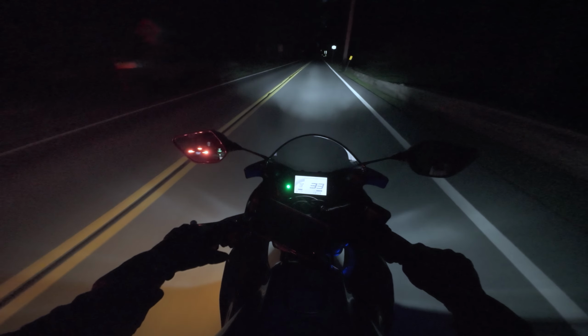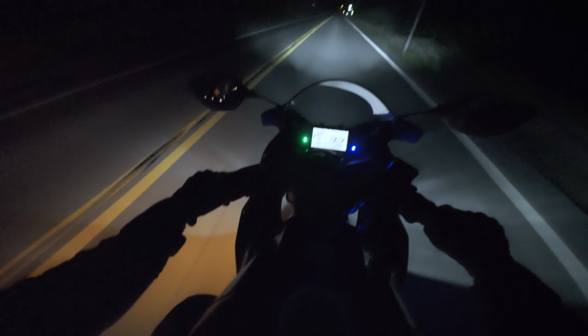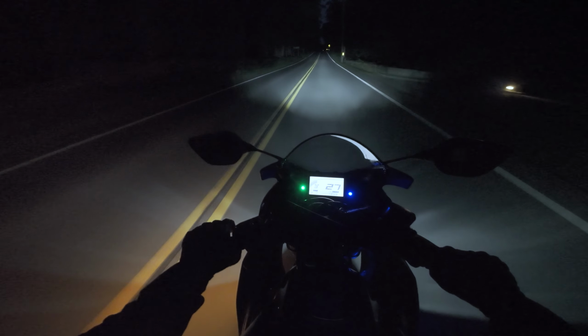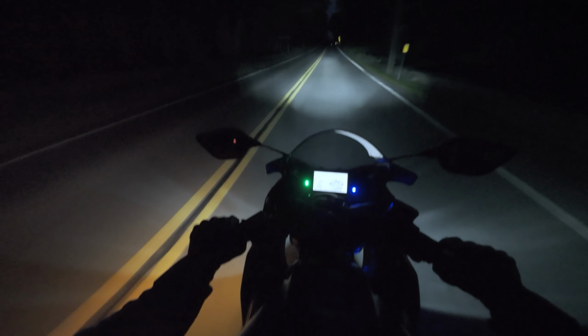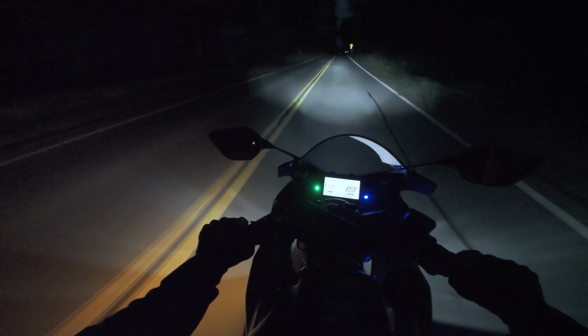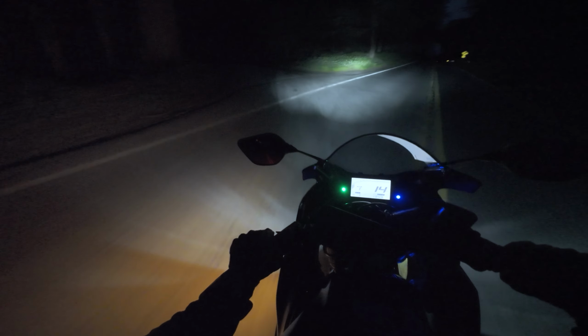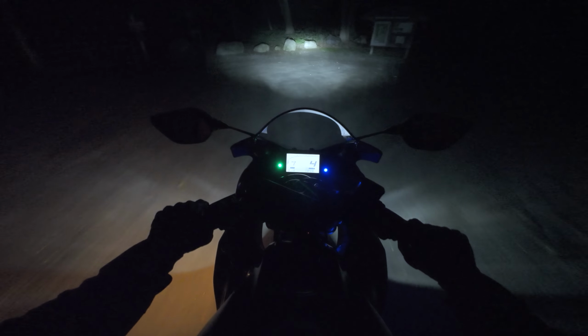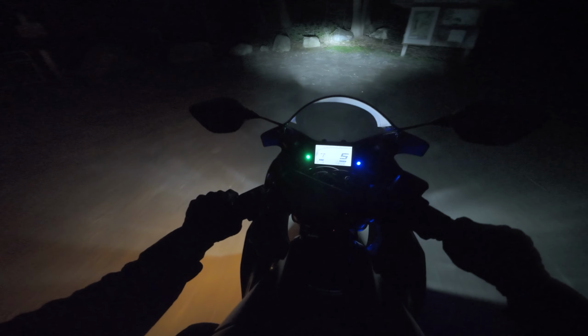We out here. I don't even need these mirrors because, well, you know what? I'll keep them out. I was gonna fold them in, but I'll keep these mirrors out, man. Okay, here we go. I'm gonna float on into here, but there's lots of dirt and gravel, so we're gonna be careful to not drop this down.